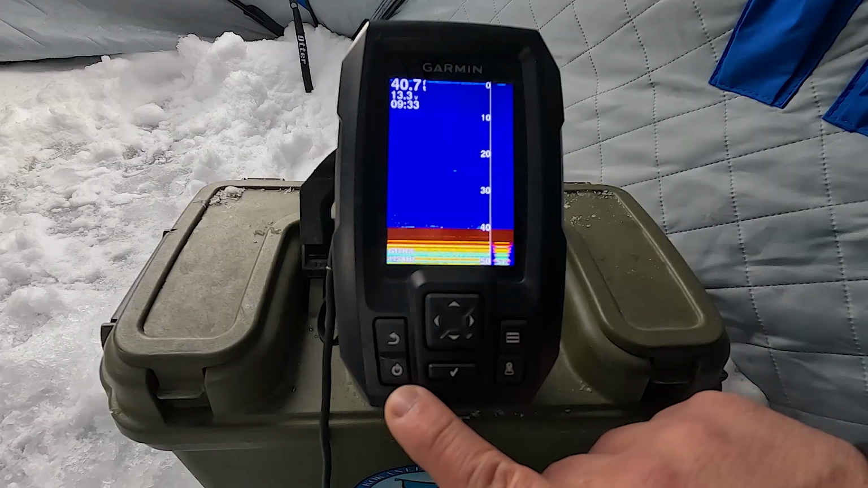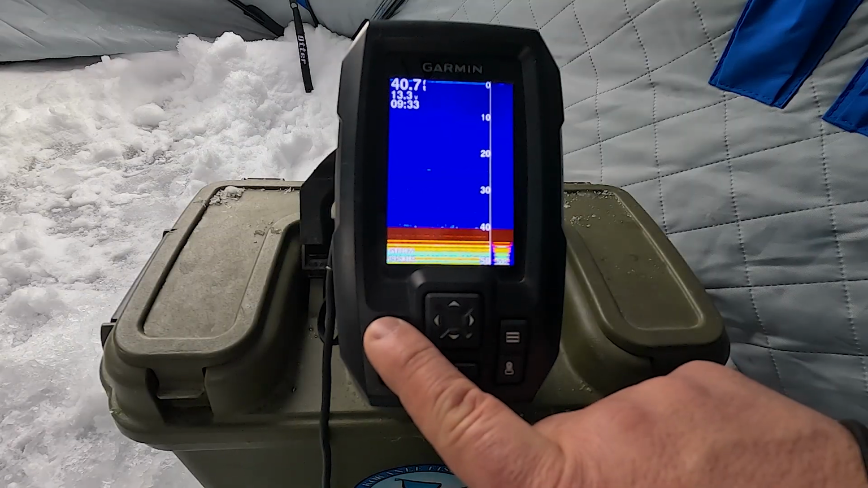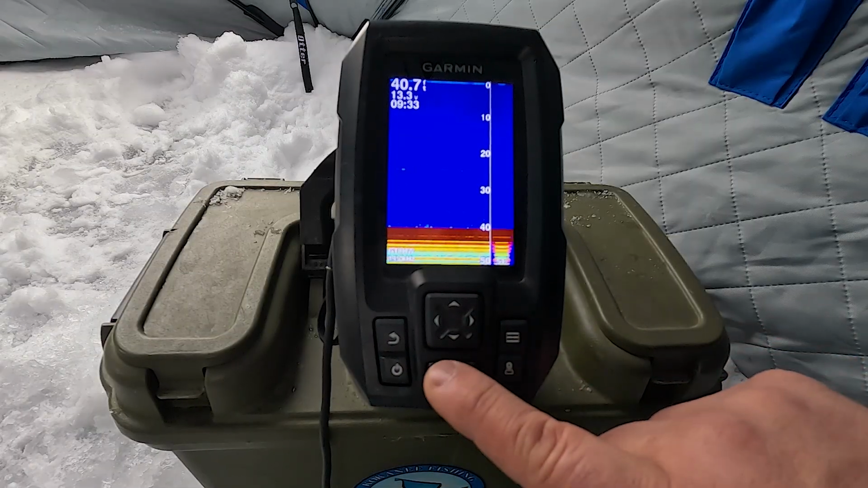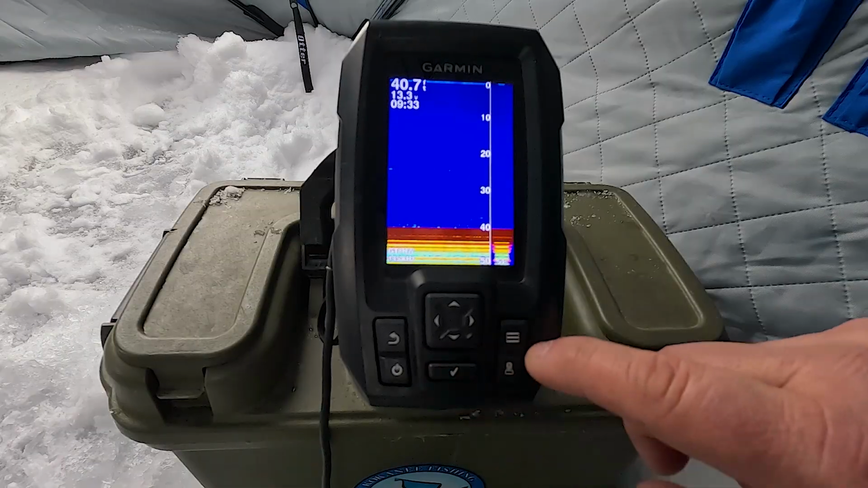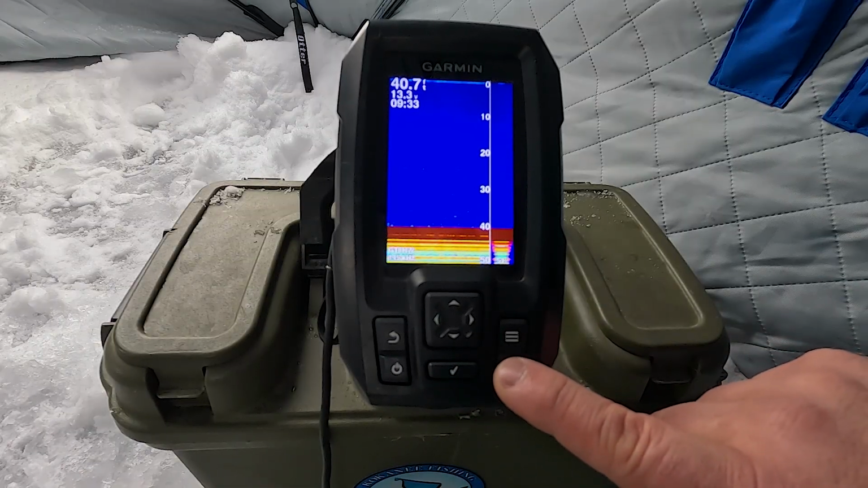This is the power button, so this is how we turn it on. This is our back button right here, so we'll press this for back. This is our cursor key to get around. This is how we select things. This is our menu button, and this is our GPS location button.